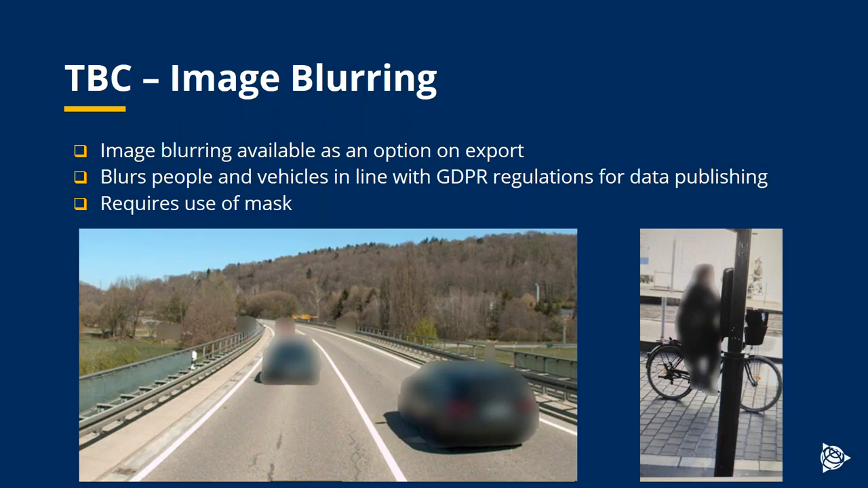So we've introduced this feature that when you come to the stage of data export, you can check a box and request that vehicles and people are blurred in the exported images. This is a completely automated process.